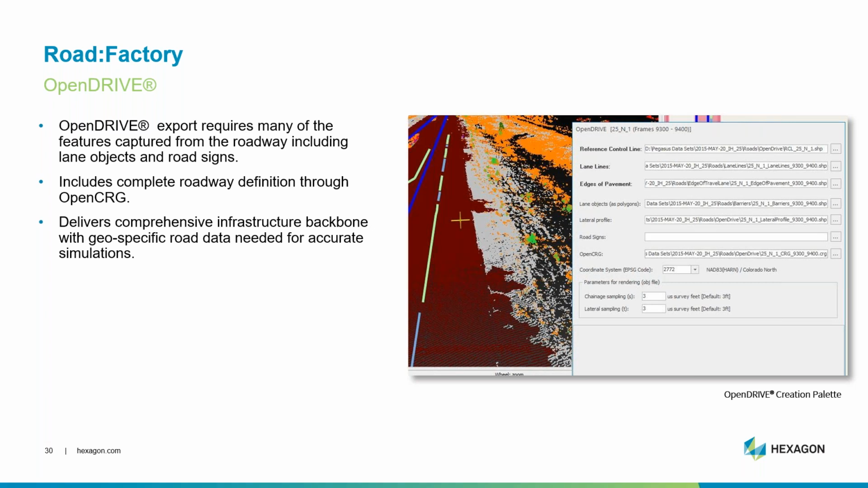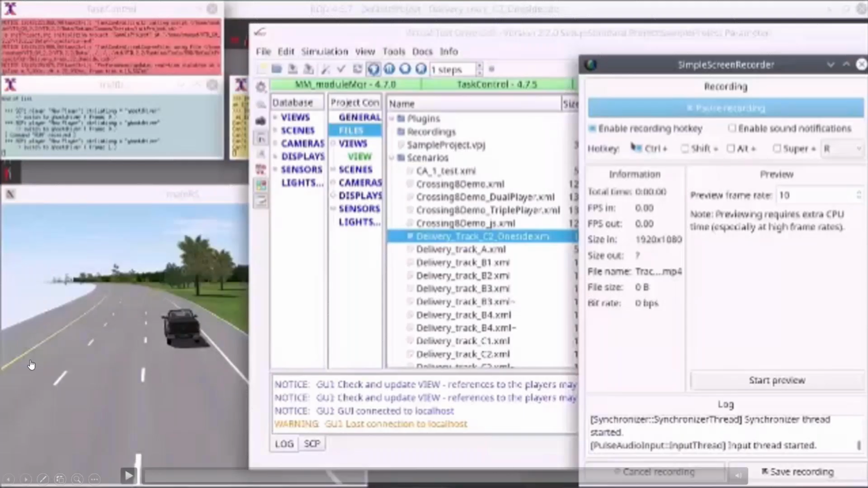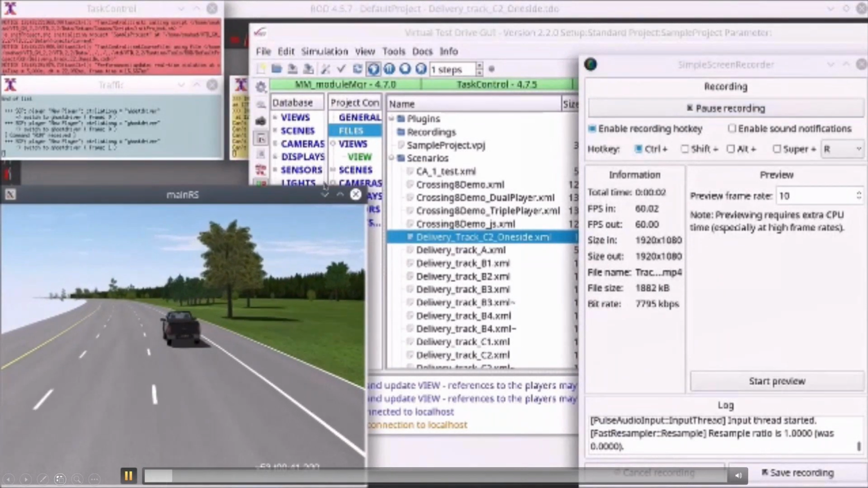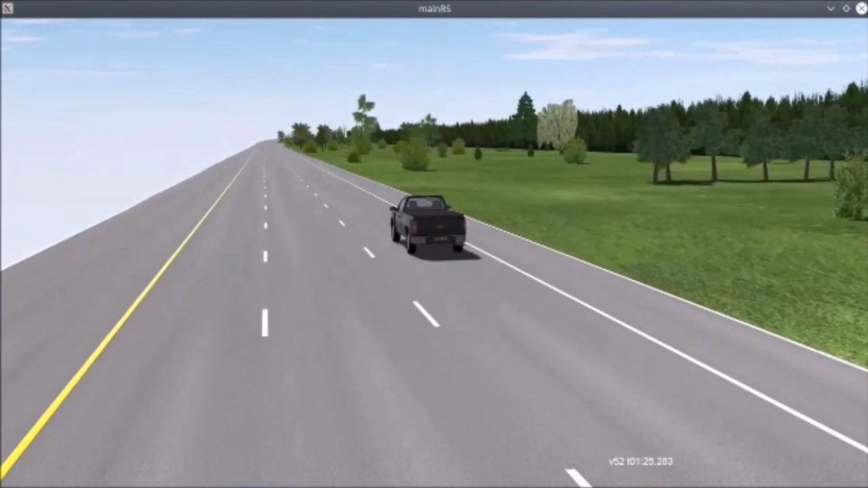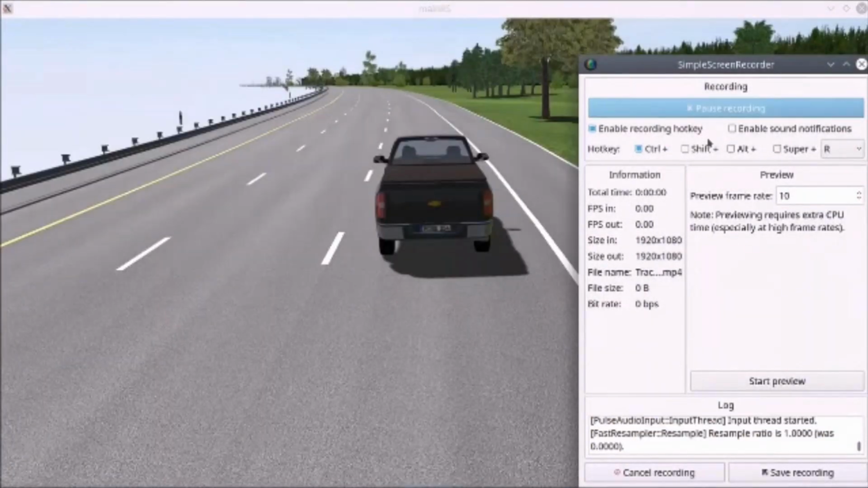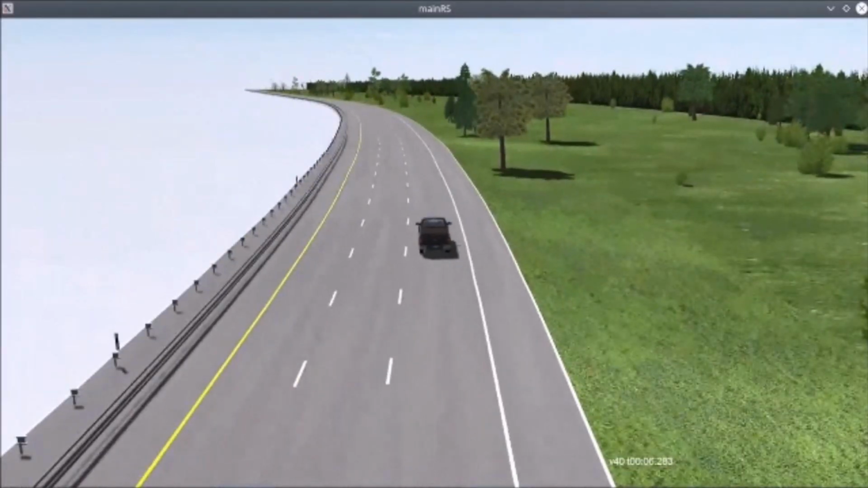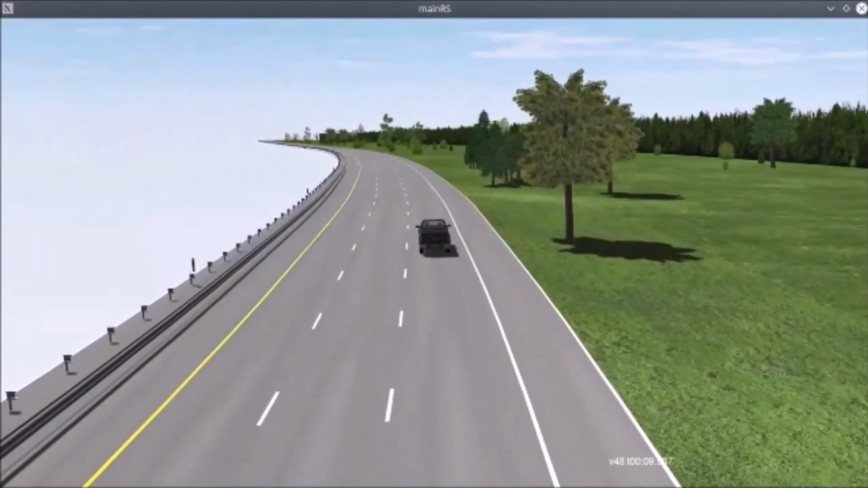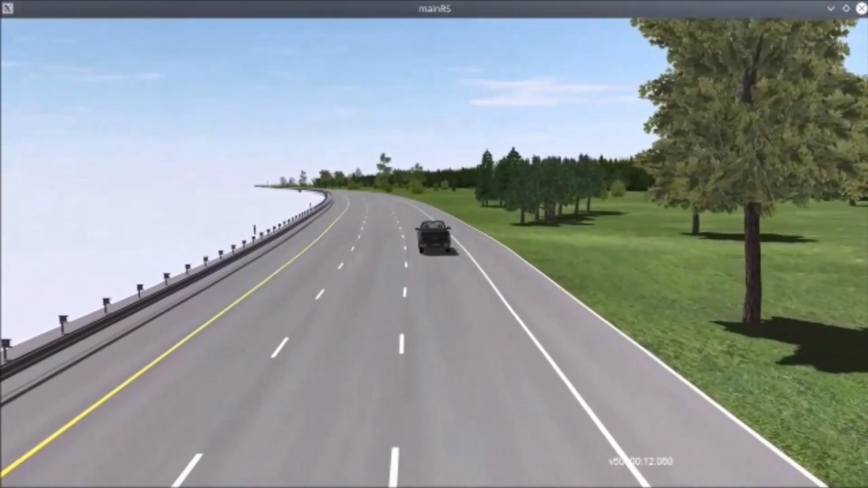And we build the comprehensive infrastructure with all of the geo-specific road data necessary. And in this next slide, we're going to show an actual simulation that was created from a Pegasus environment. It was collected, processed, extracted, and then pulled into a virtual test drive environment, which now shows the interaction of the vehicle along an actual roadway in Detroit and how that simulation can be created.